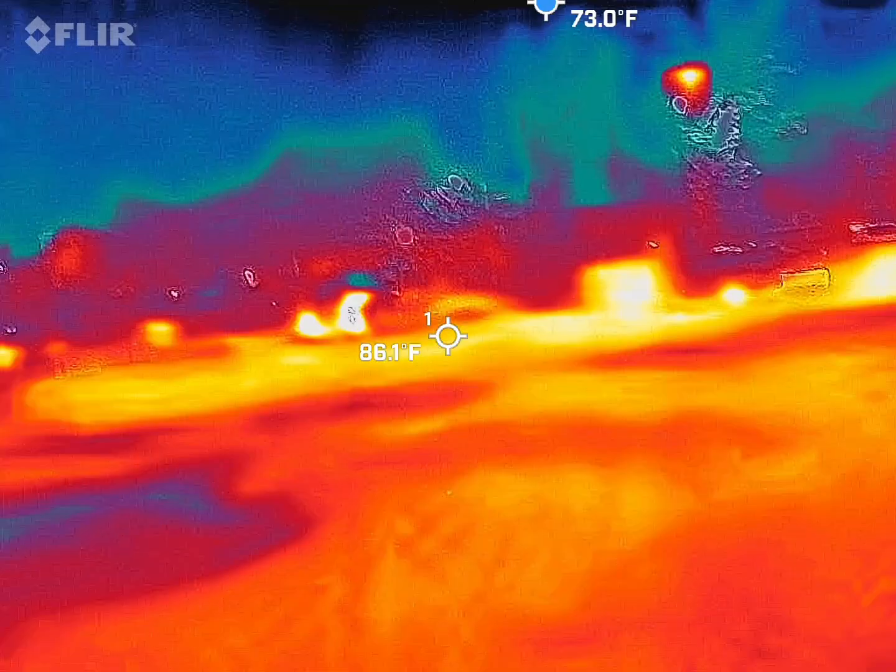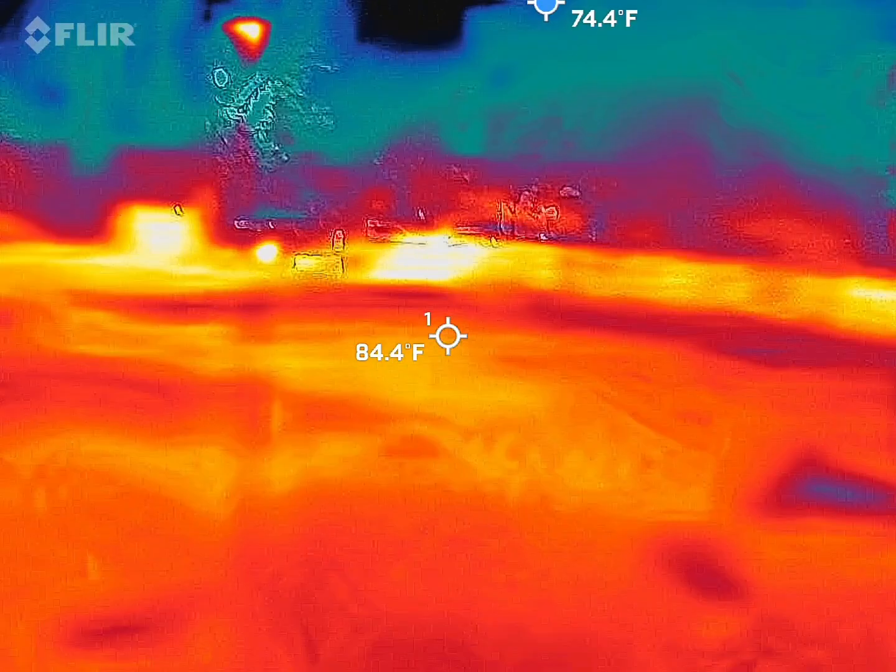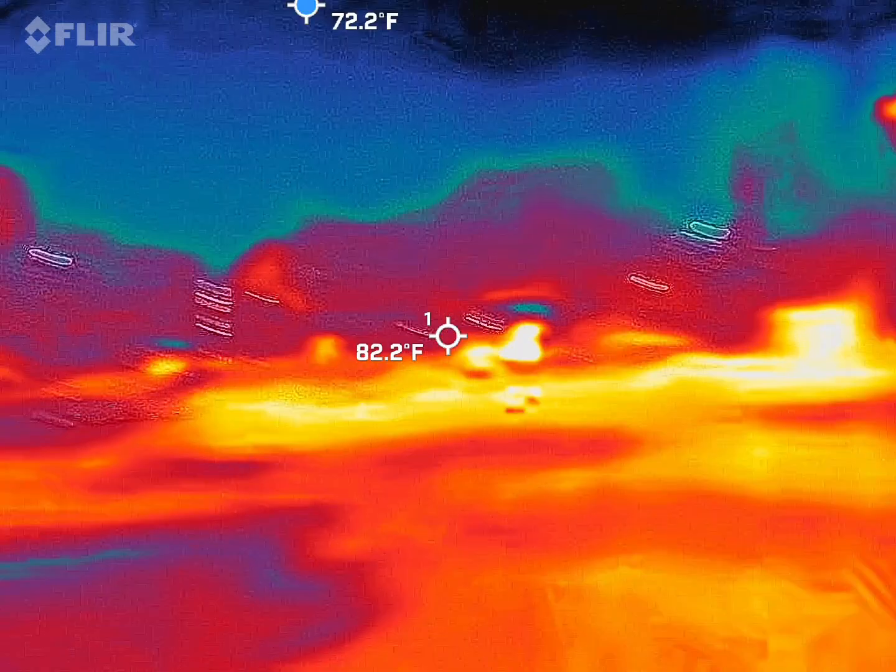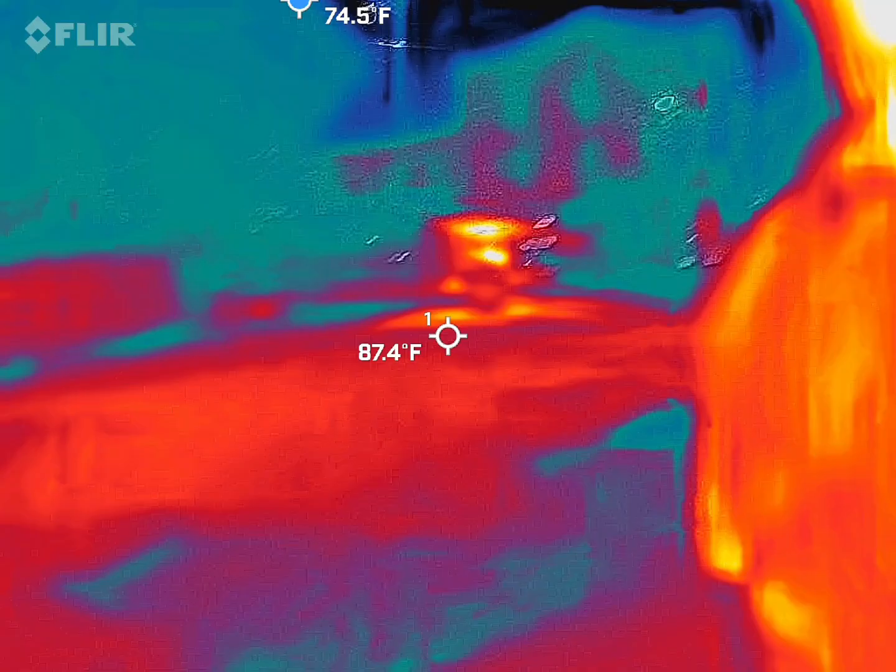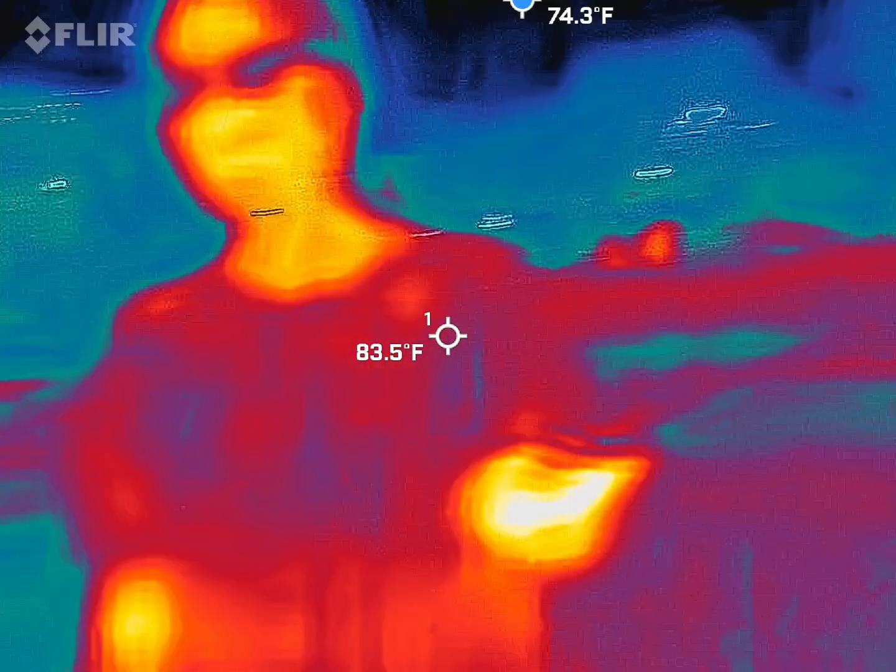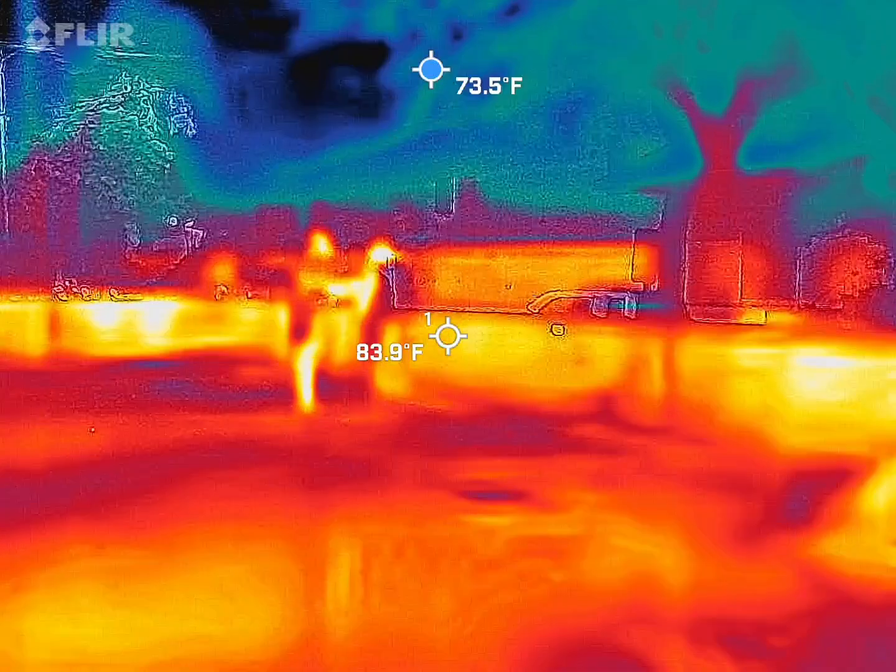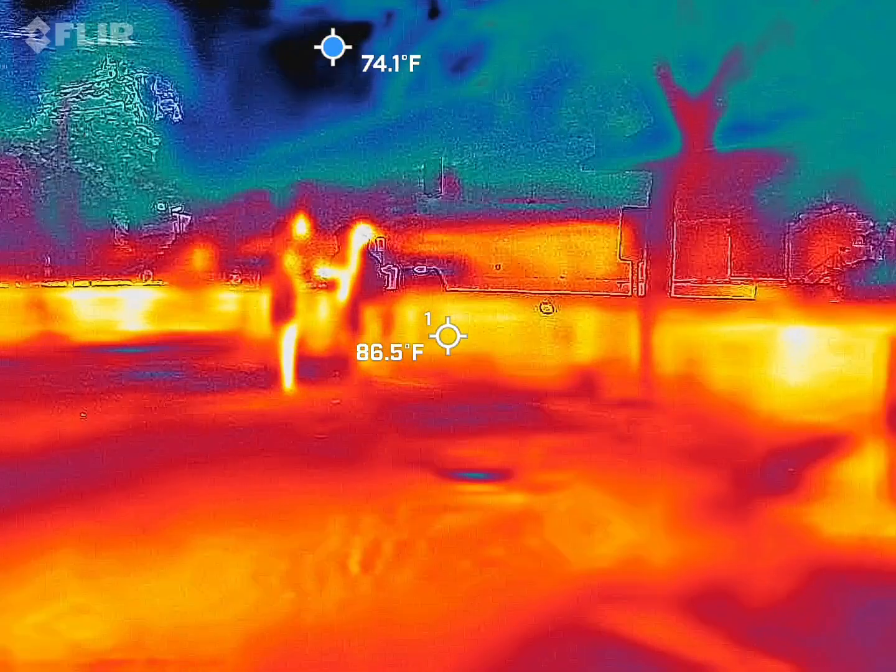What's it still say here? R.I.P. Yeah, R.I.P. Why are you still here? There's something here that keeps you still here? Why this spot?